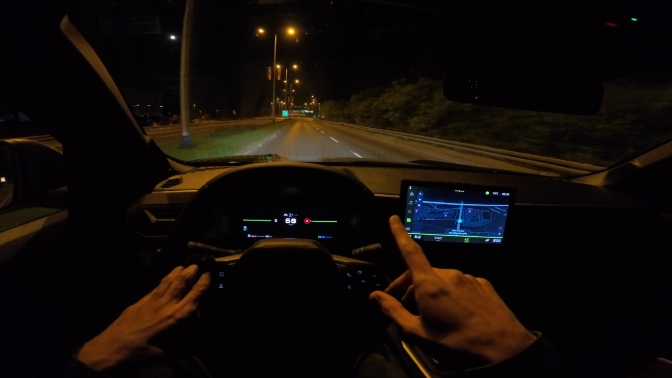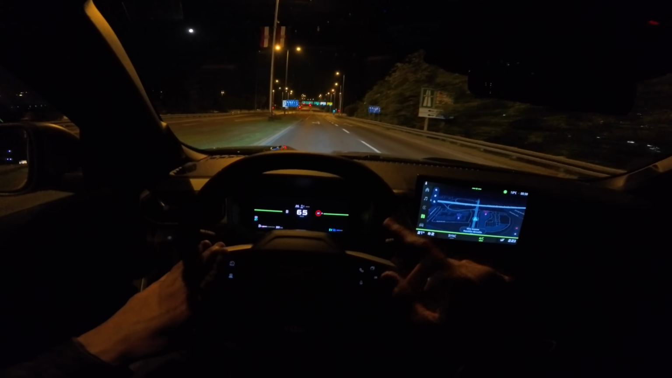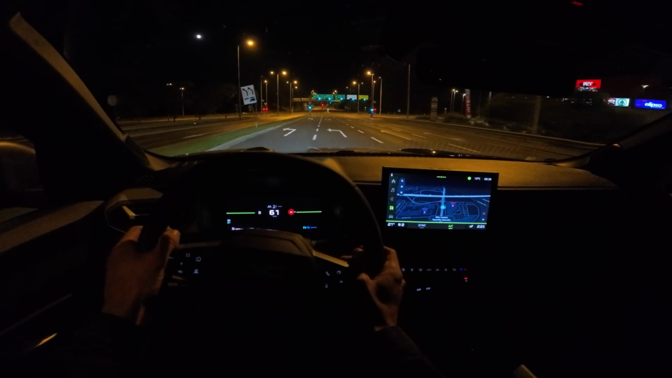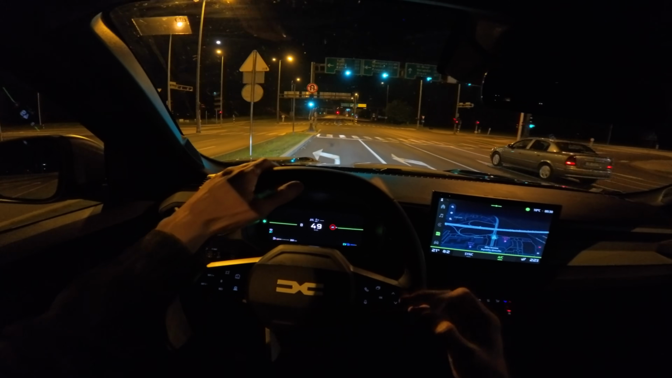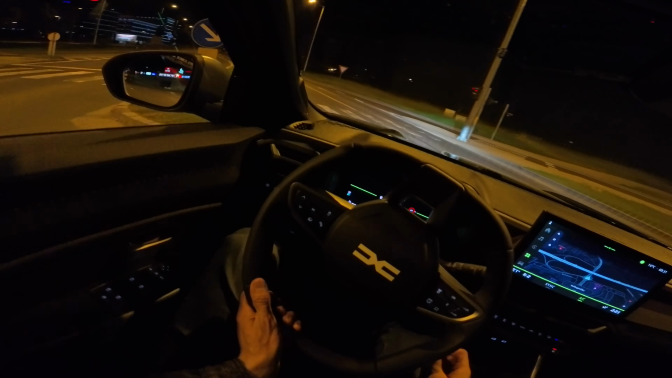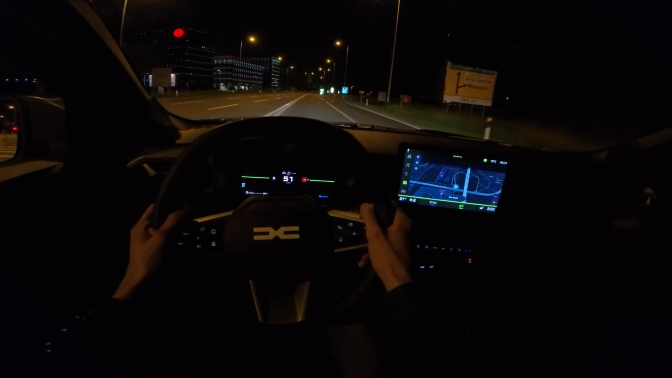Actually, there's an option of 19-inch as well, but these are usually more comfortable with the lower alloy dimension. You get more tire, so very comfortable suspension, French style, the way I personally like it. So it's pretty good. I'm going to speed up here on the highway a little bit.